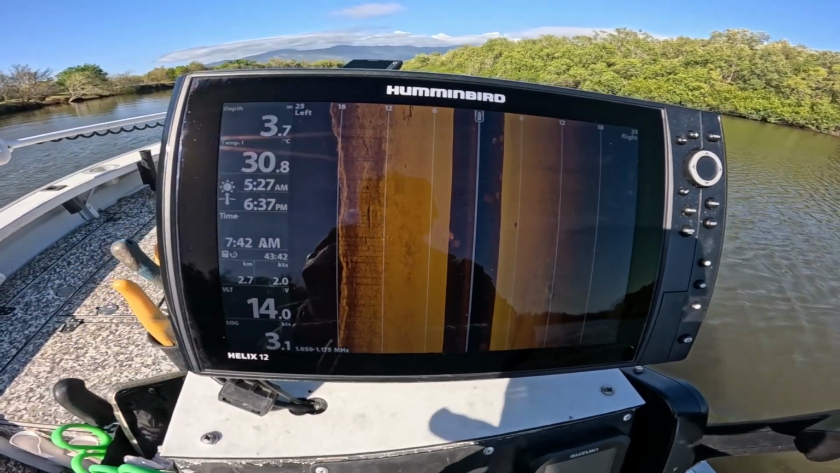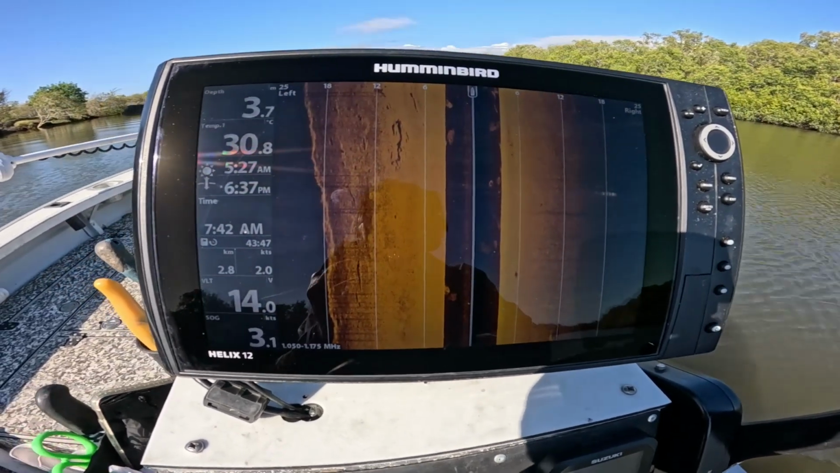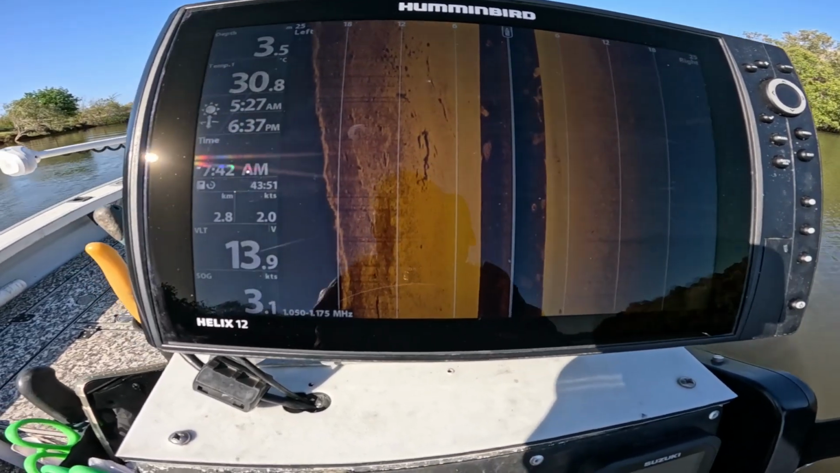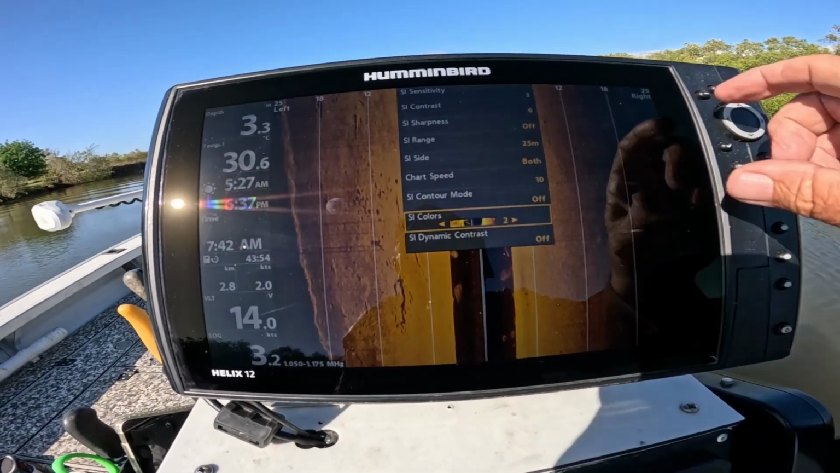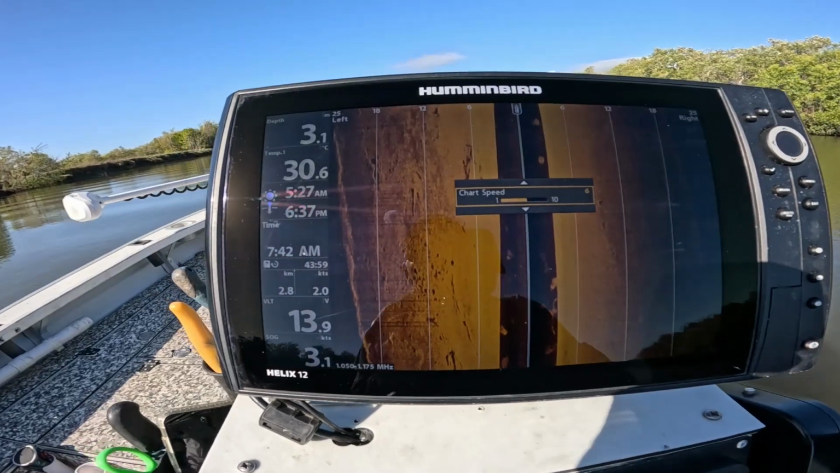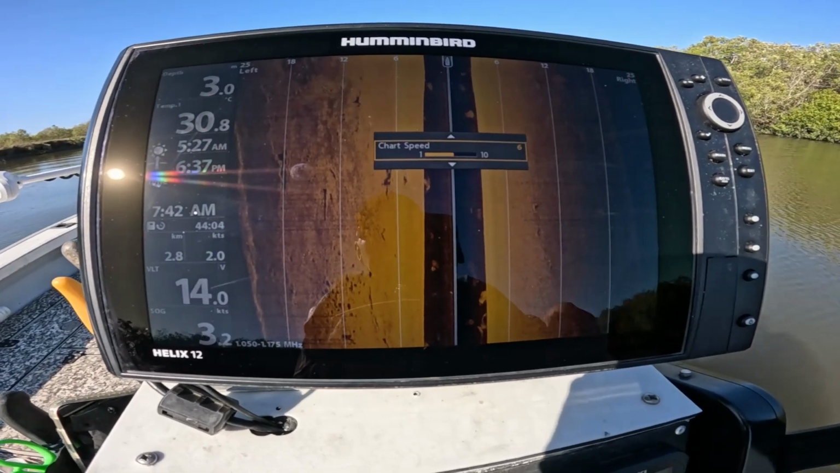Now, I do know just up here on the right hand side there is a very, very good snag. We'll see what's on it. I'm not going to fish it because I know there'll be barras on it. Now you'll notice I'm running at chart speed 10. As a general rule, I don't do that when I'm down at this speed. I normally run it at 6 or 7, right? I run it at 10 when I'm going flat biscuit.